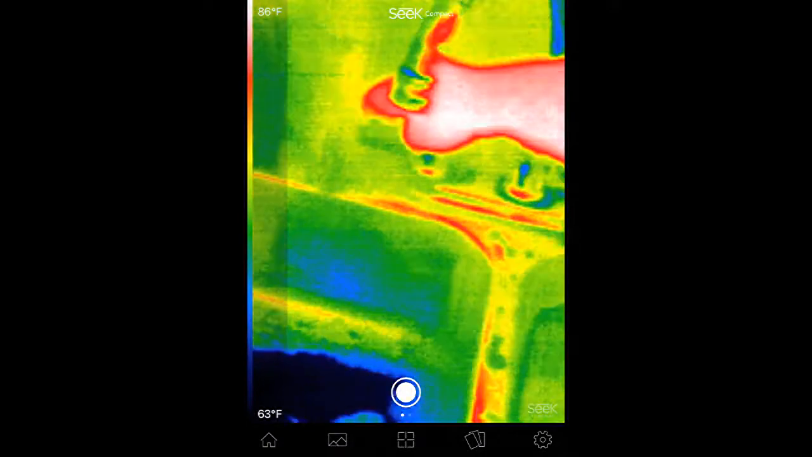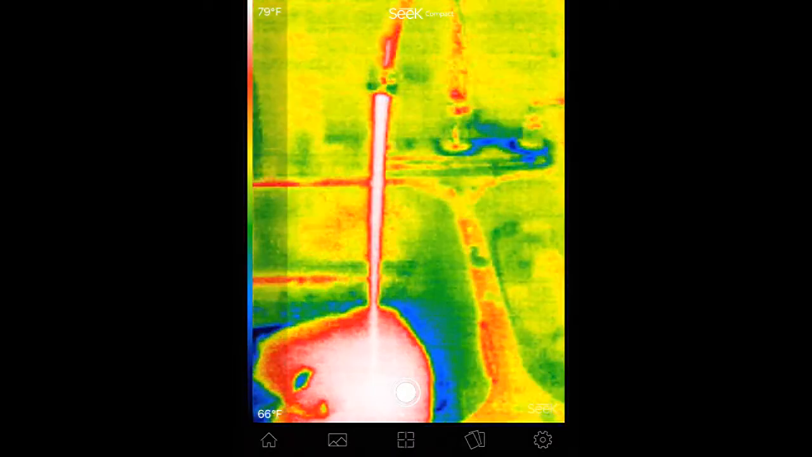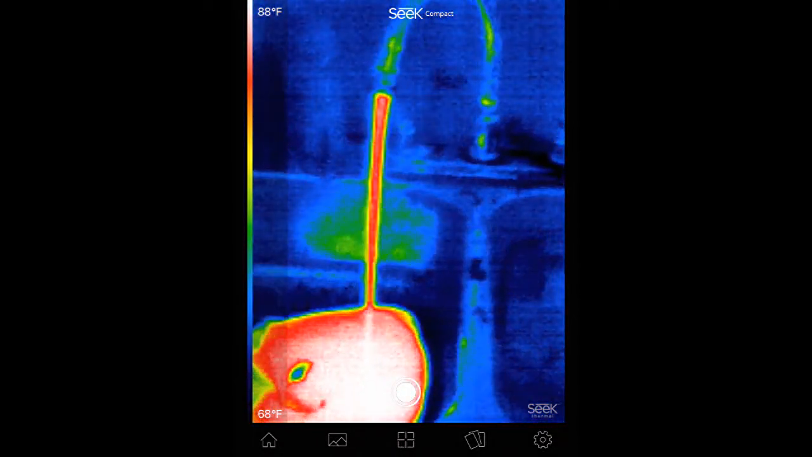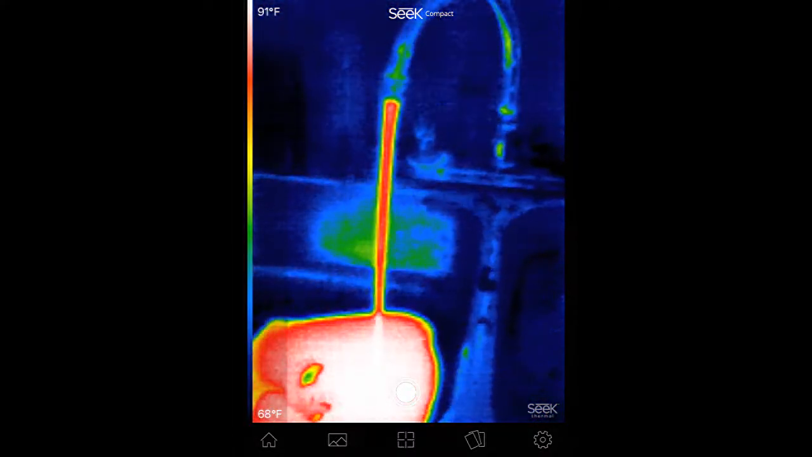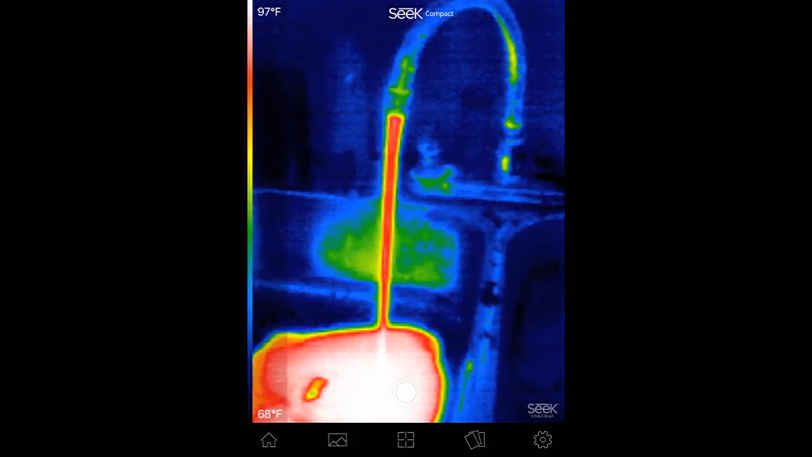Now what I'm going to do is turn off the cold and turn on the hot. And watch this. This is cool. And again, the faucet itself should start showing a warmer temperature as well. You can just barely see it starting to come into play.